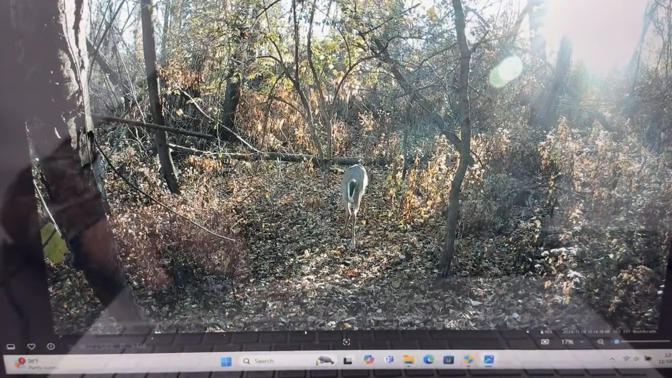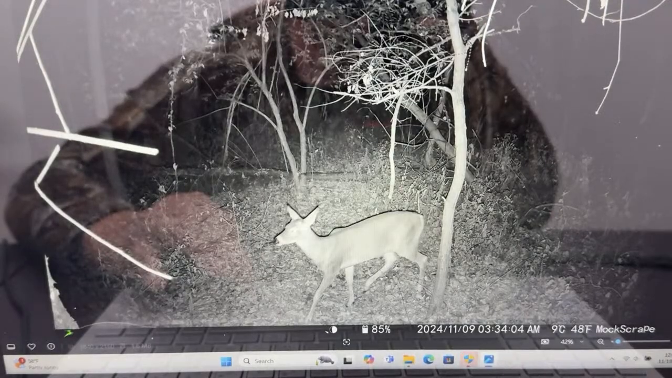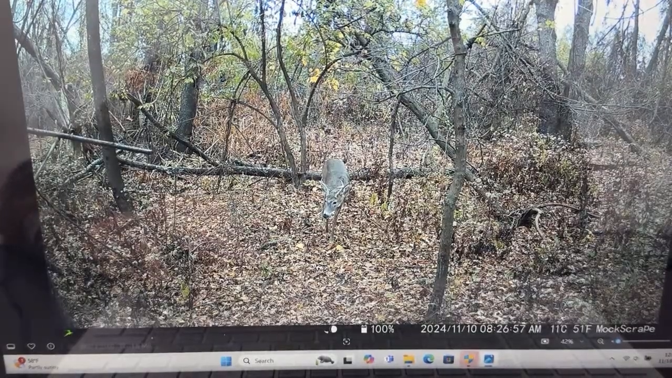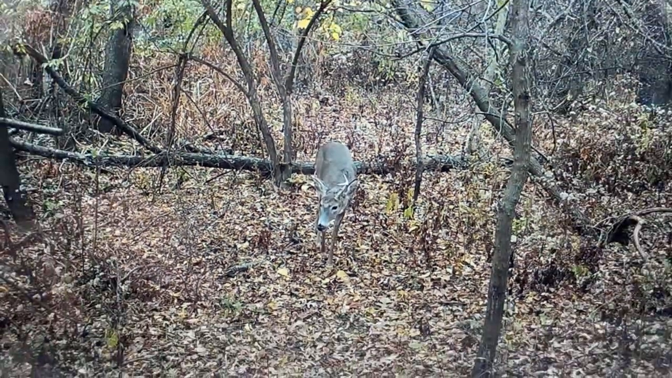And then that is another deer going away. There's a doe, and that is at 3:30 in the morning. Another doe, 3:34. She's turning around. There's a small buck right there, guys. Let's zoom into him real quick. You can see that. It's a small up-and-comer. He needs about 3 more years at least.